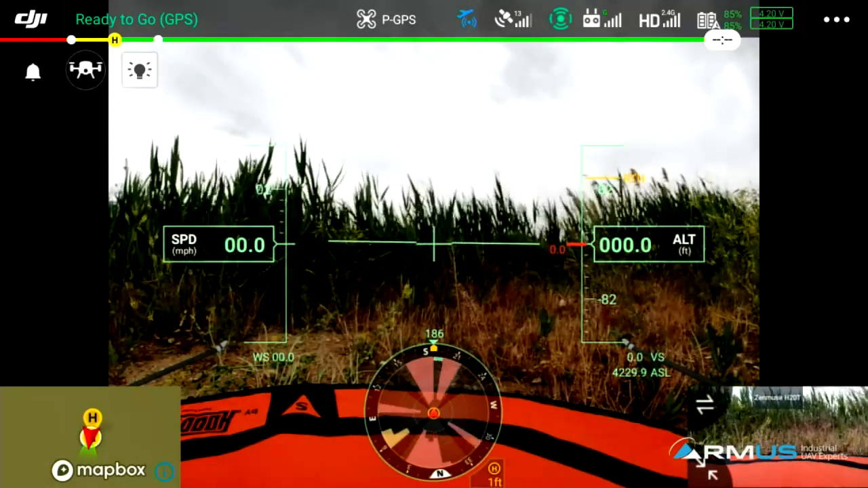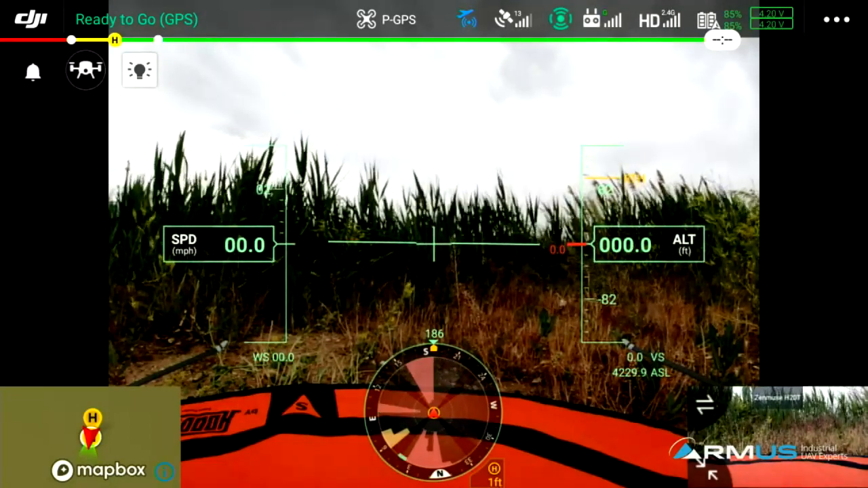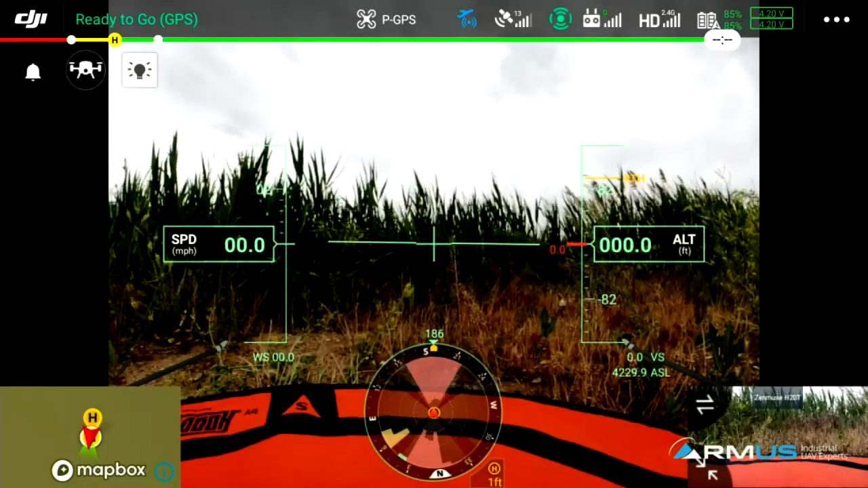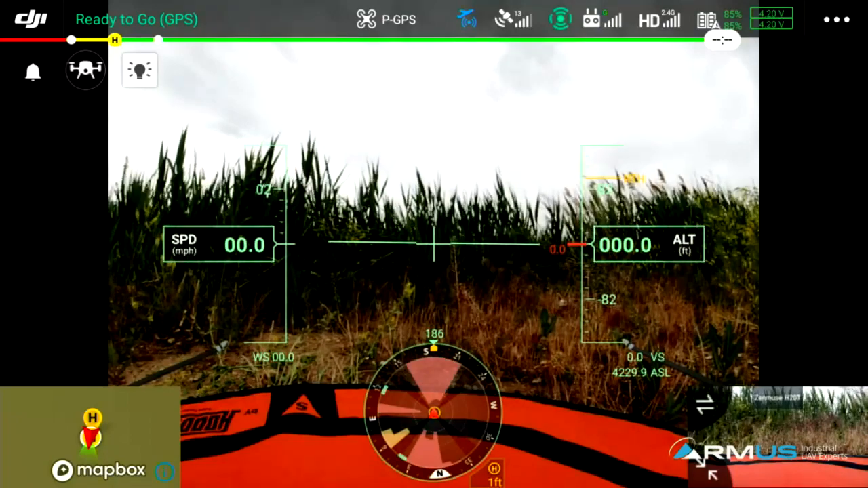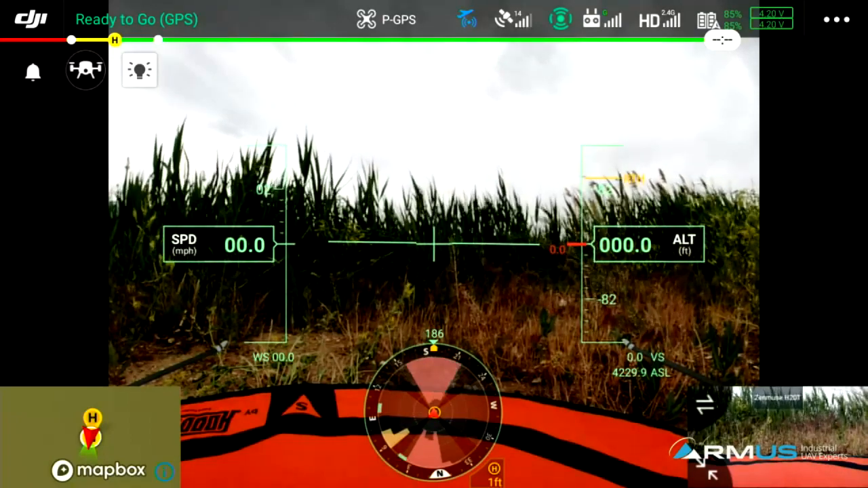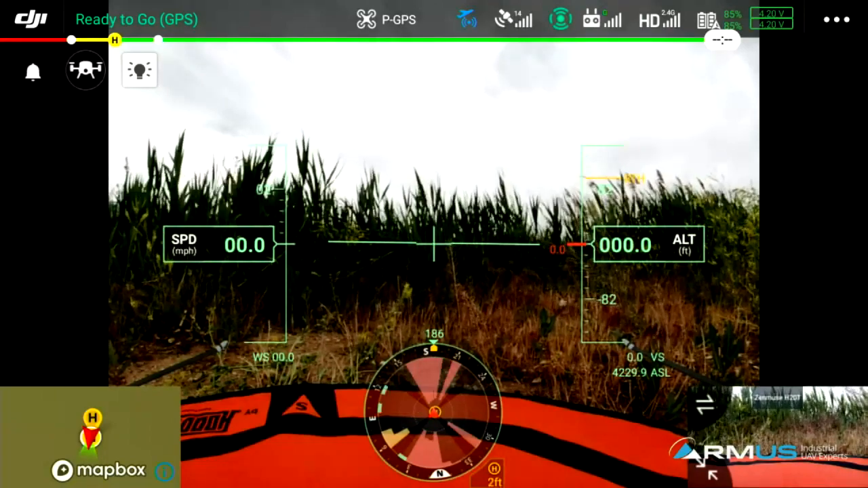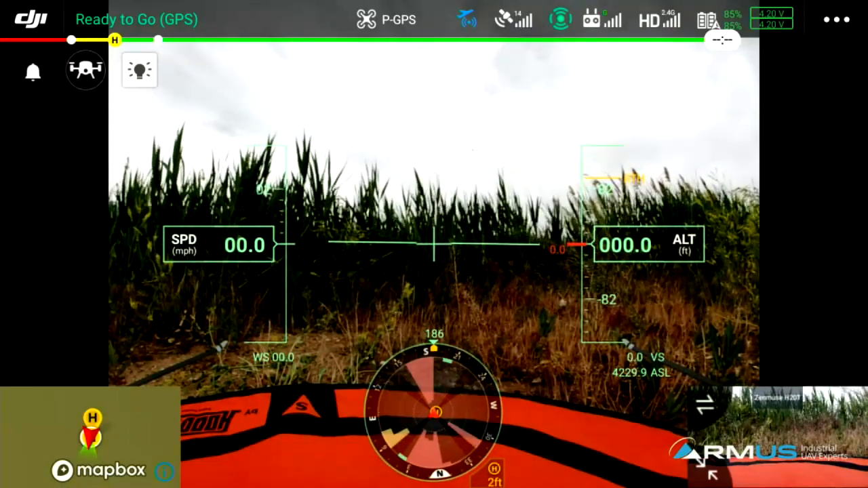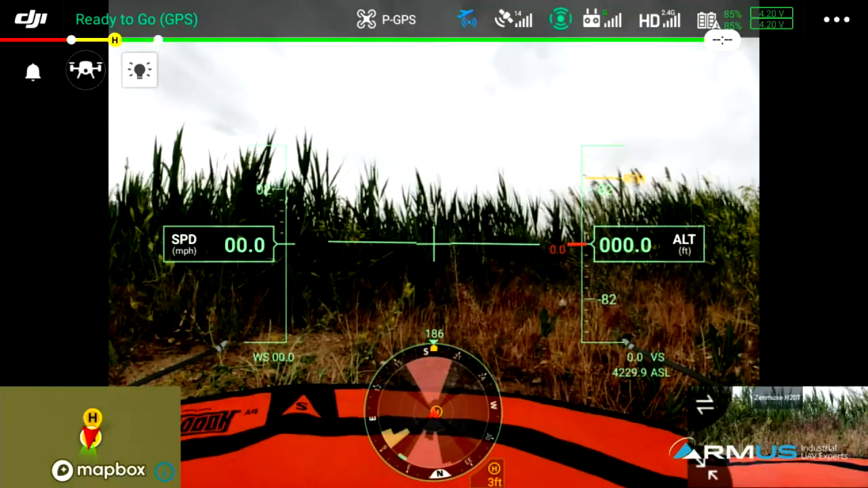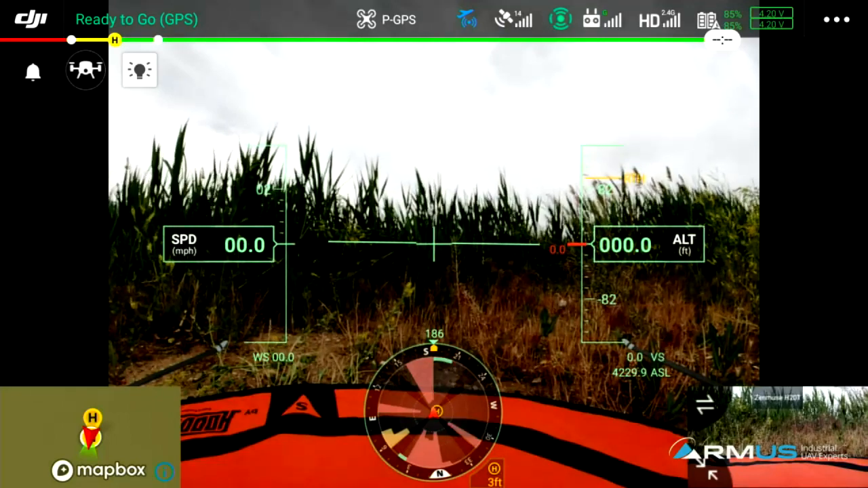Up on the top right, we have our battery conditions. We're at 85% on this set of batteries, and later we're just going to demonstrate an actual hot swap. Currently, looking at this screen, this is what Jake is seeing as well at the same time. And when he's ready to actually take off, up on the top left, you can see the little drone. This is the one thing about the dual operation, that I can then take control of the actual bird during that time.